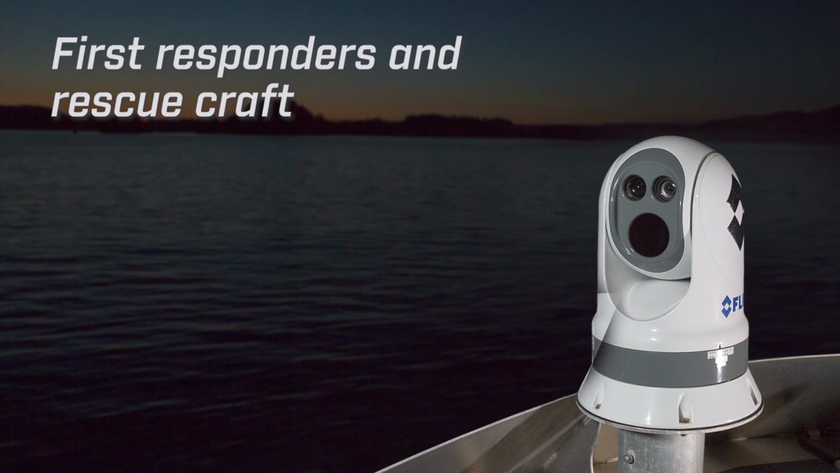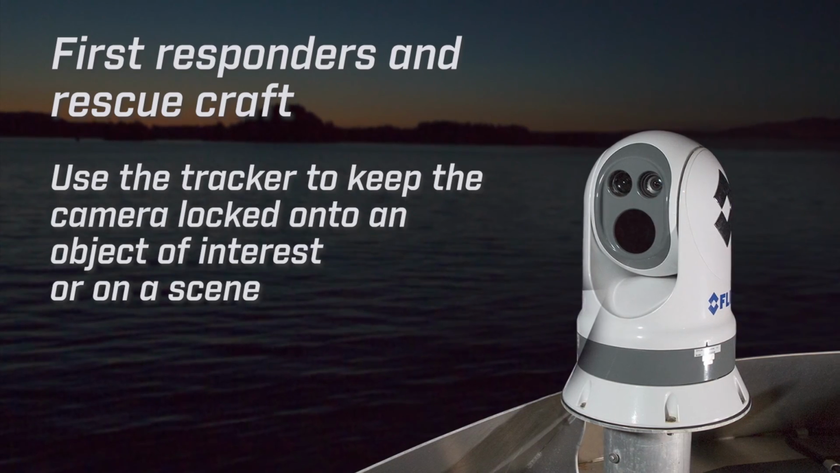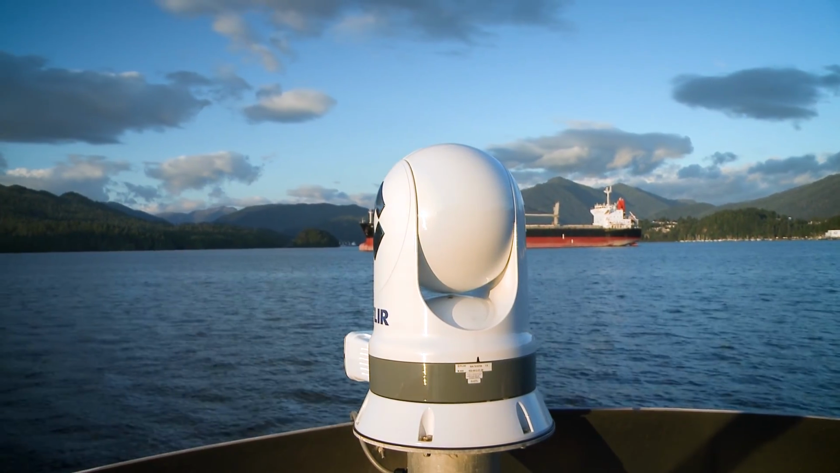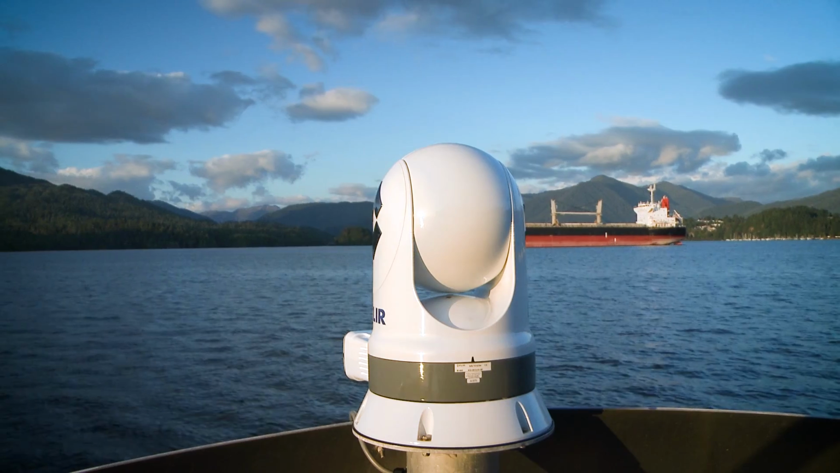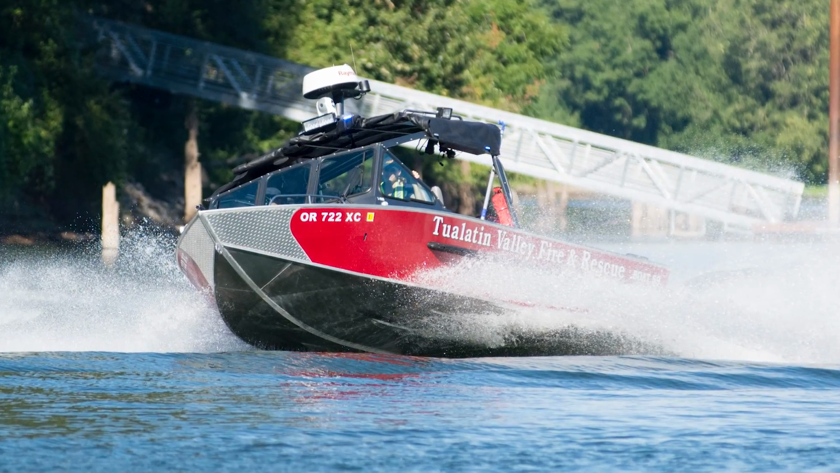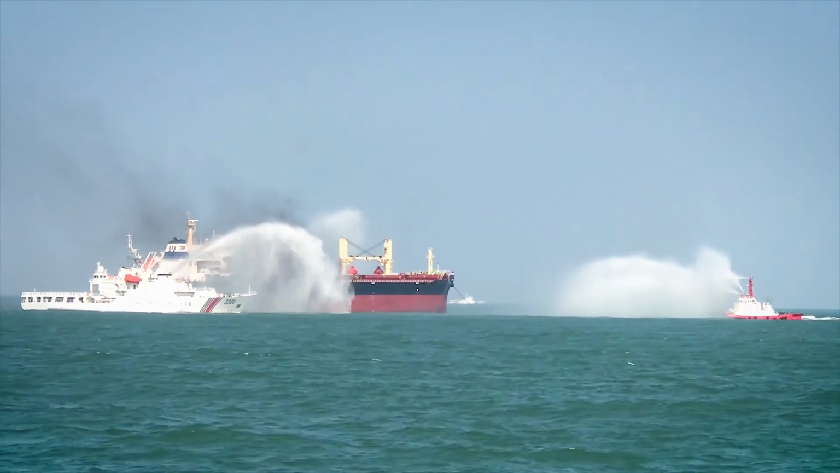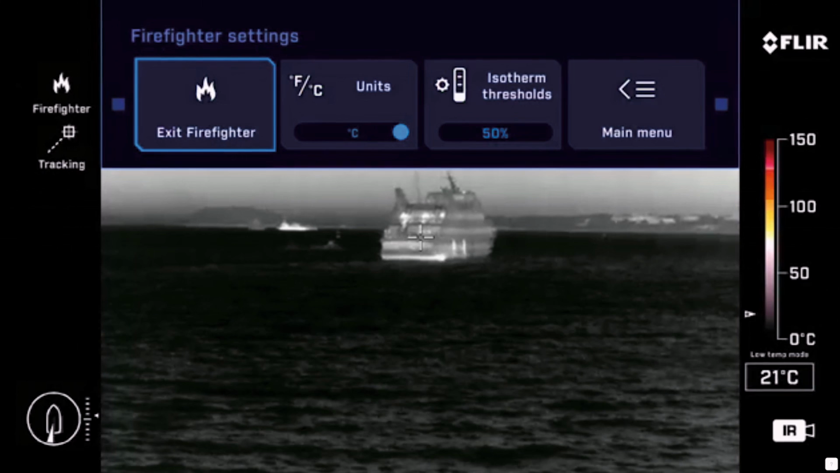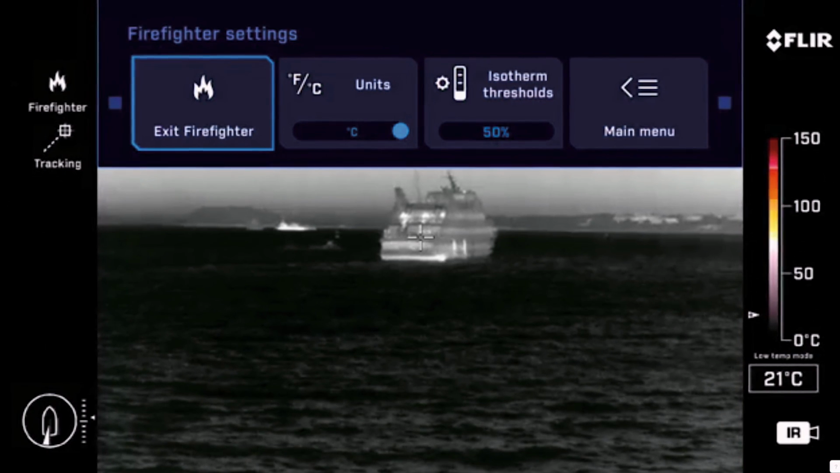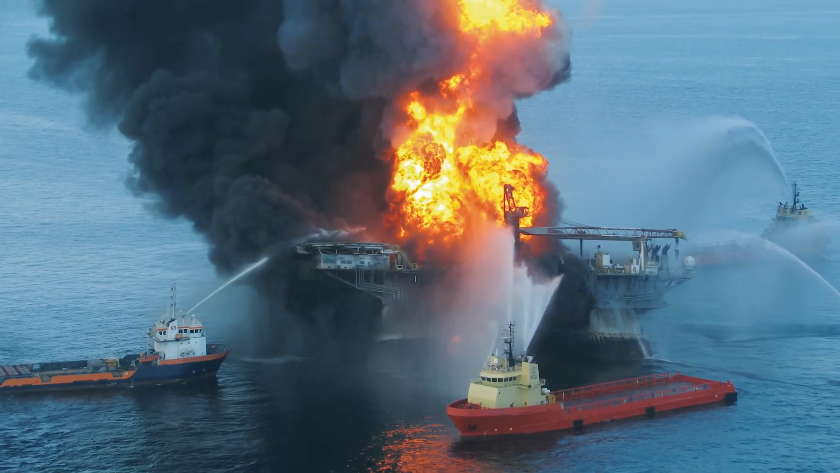First responders and rescue craft can use the tracker to keep the camera locked onto an object of interest or on a scene. Even if your own vessel drifts or maneuvers, the camera will automatically pan and tilt to keep the scene in frame. The M400 XR also features a firefighting mode. This is a special high-temperature sensor calibration with spot measurement capability. It also incorporates a custom color palette designed to help marine firefighters see the hottest spot in the scene, even through dense smoke and steam.